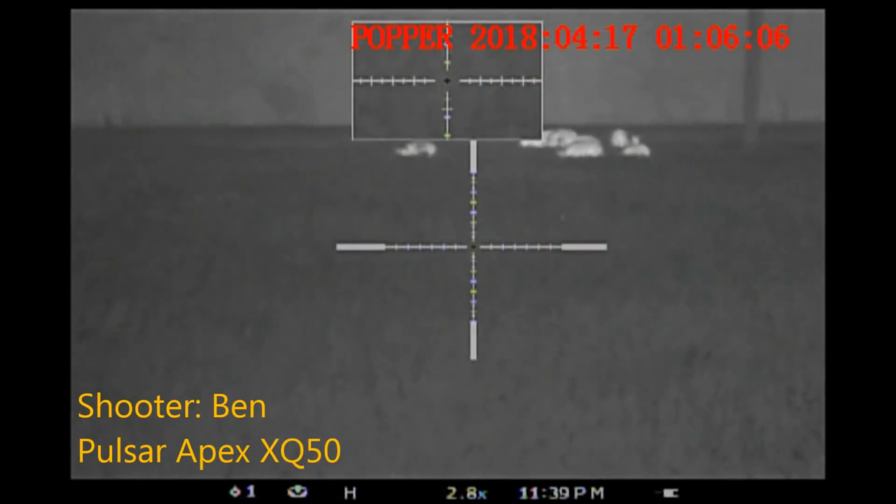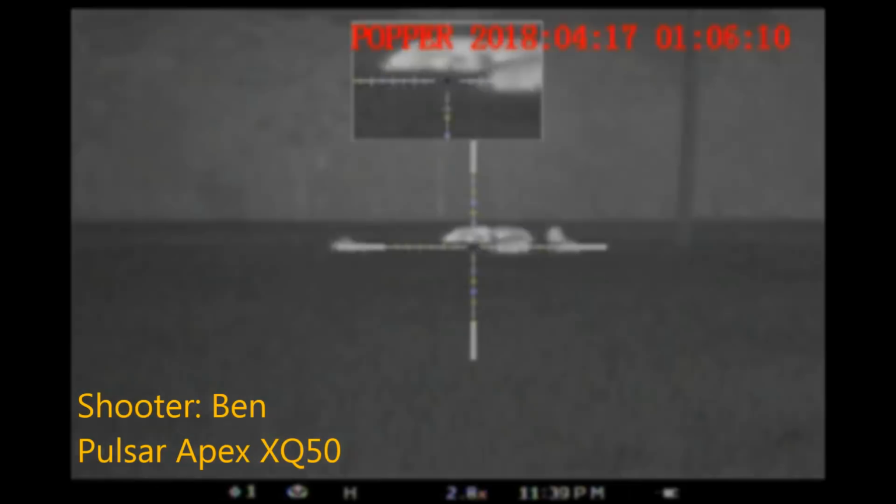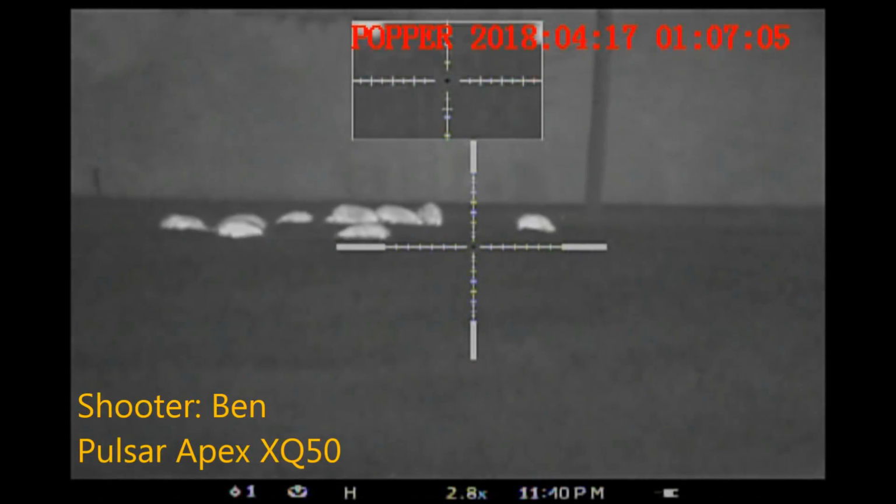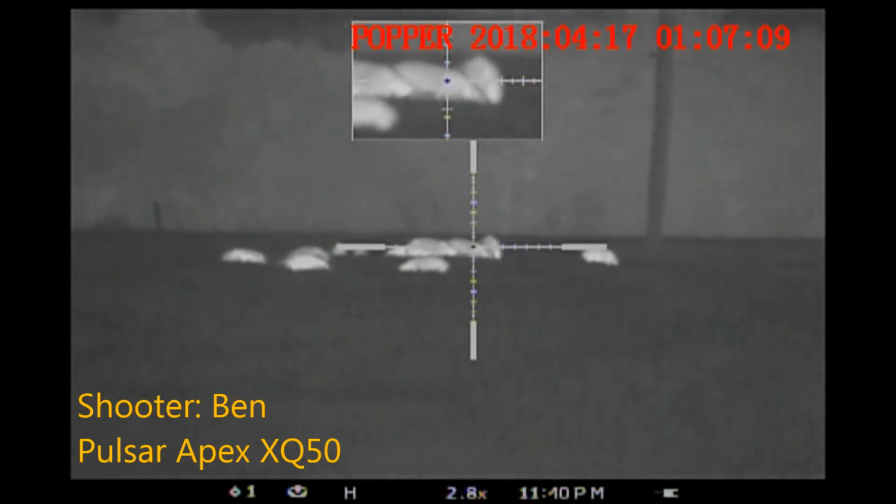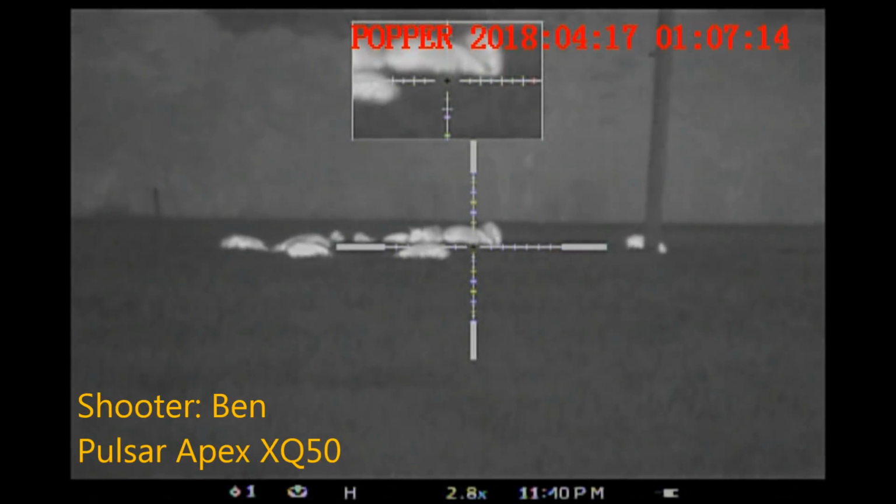So we were finishing up pictures with that hog when Ben scans over to the telephone pole where we shot hogs a couple weeks ago. Instead, there are more hogs over by the telephone pole. So we circled around back out into the field to come around so that we could be coming in, facing the trees once again. We've moved into position at this point.